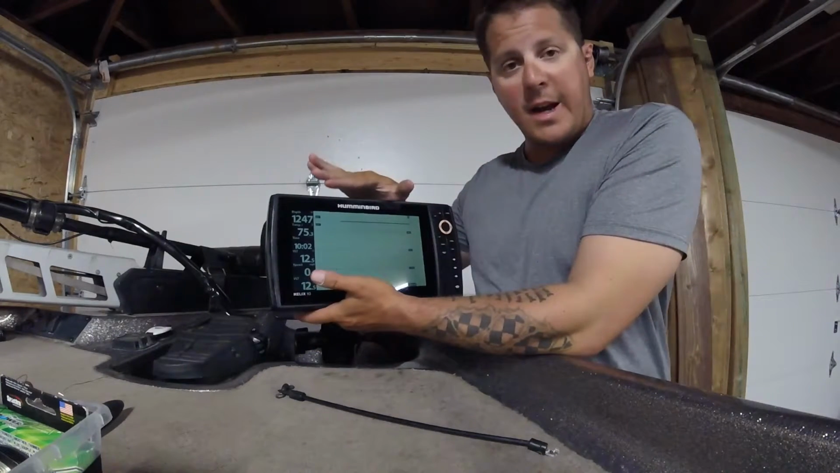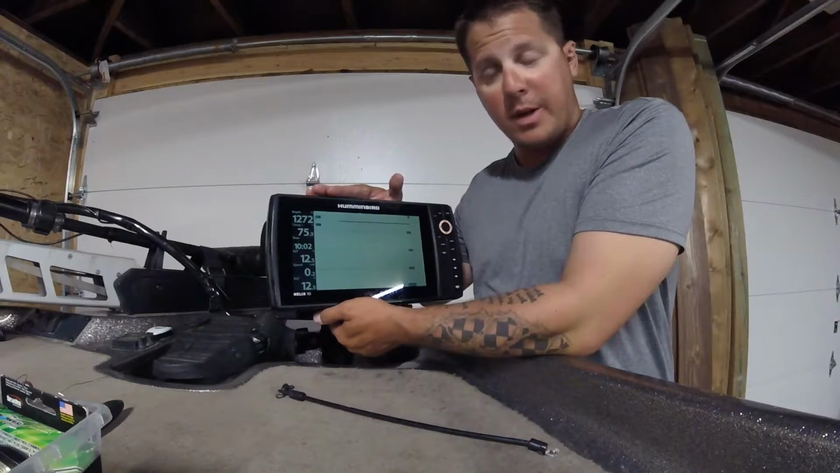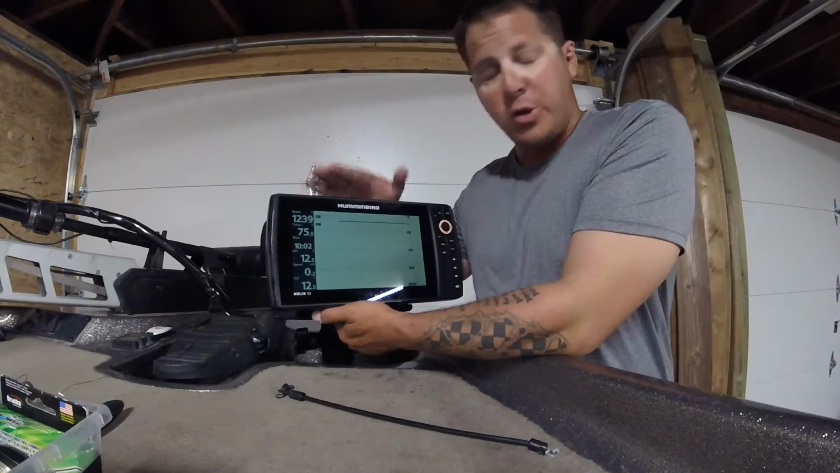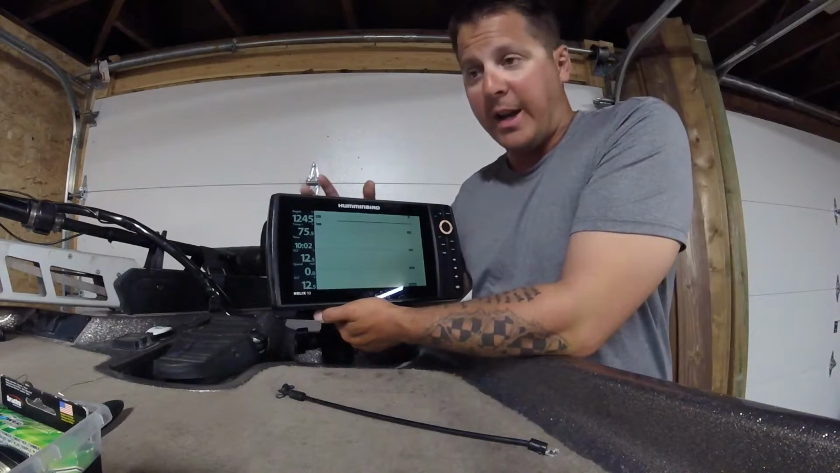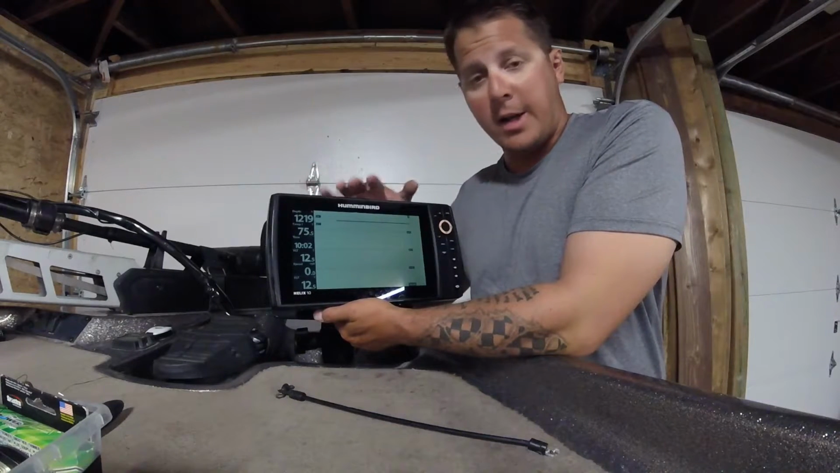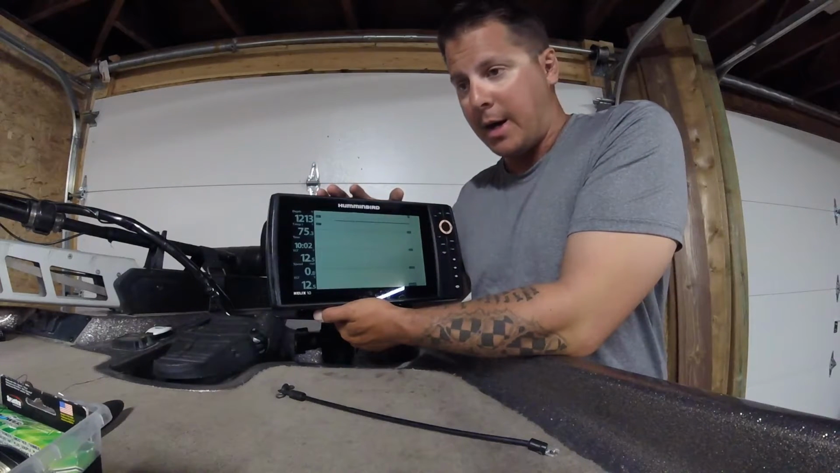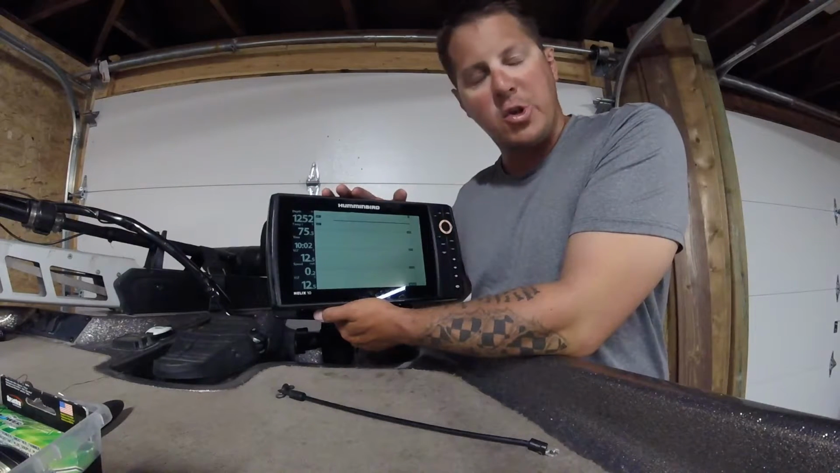Humminbird settings are similar to any other settings that you'd be using with other units. For 2D sonar, most of them give you the option of 200 hertz, 83 hertz, or both. When drop shotting and marking your bait, for a more realistic time frame, you want to be at 200 hertz.